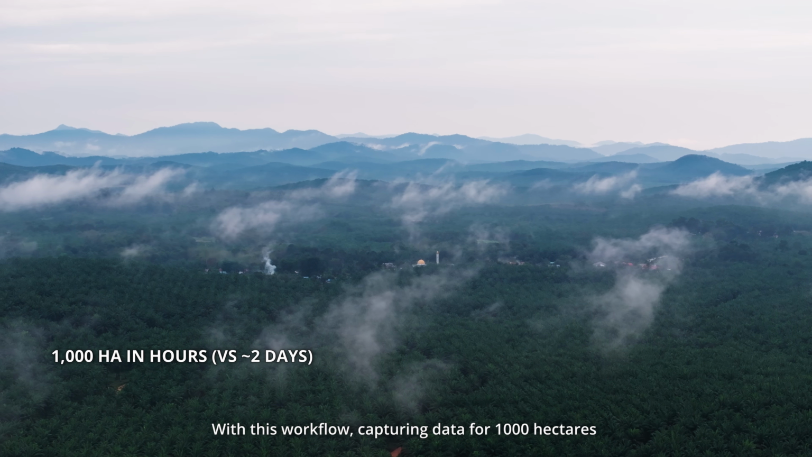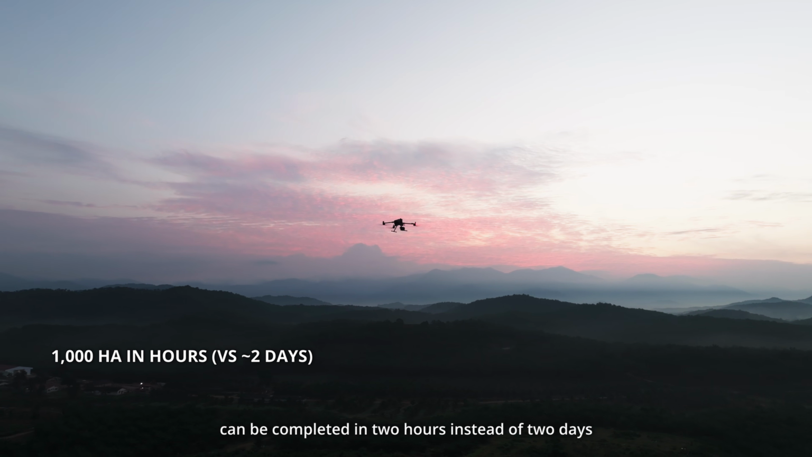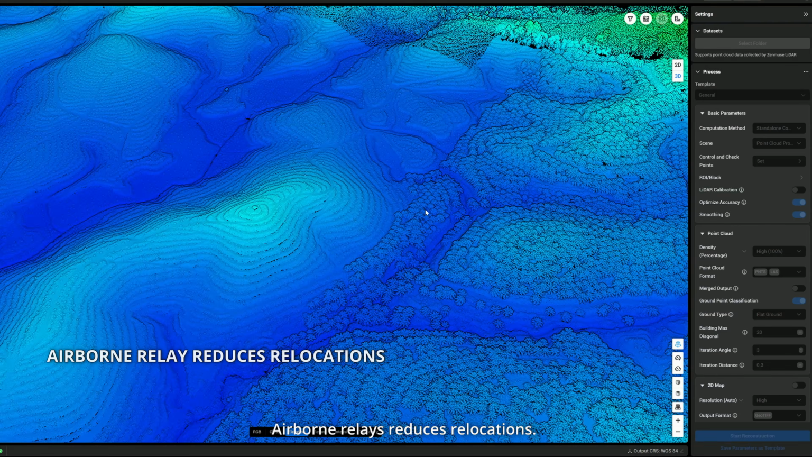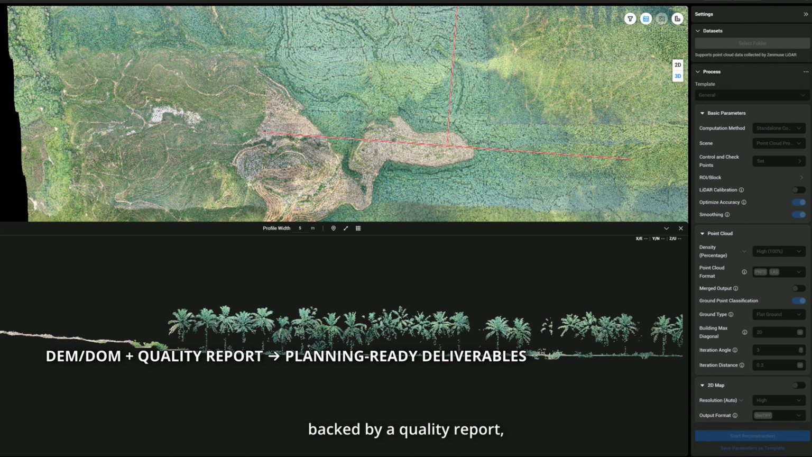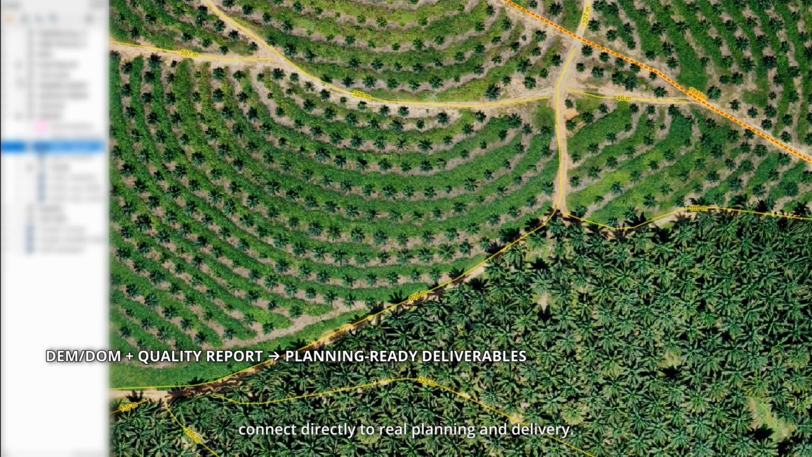With this workflow, capturing data for 1,000 hectares can be completed in 2 hours instead of 2 days with older models. Airborne relays reduce relocations. DJI Terra output, backed by a quality report, connects directly to real planning and delivery.